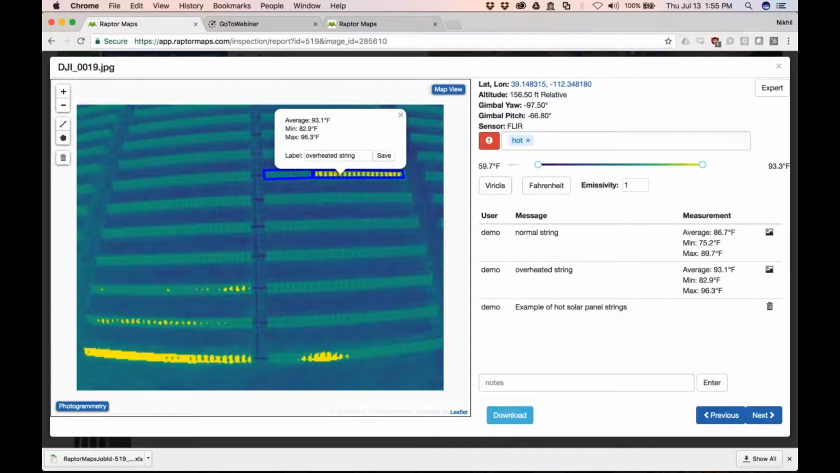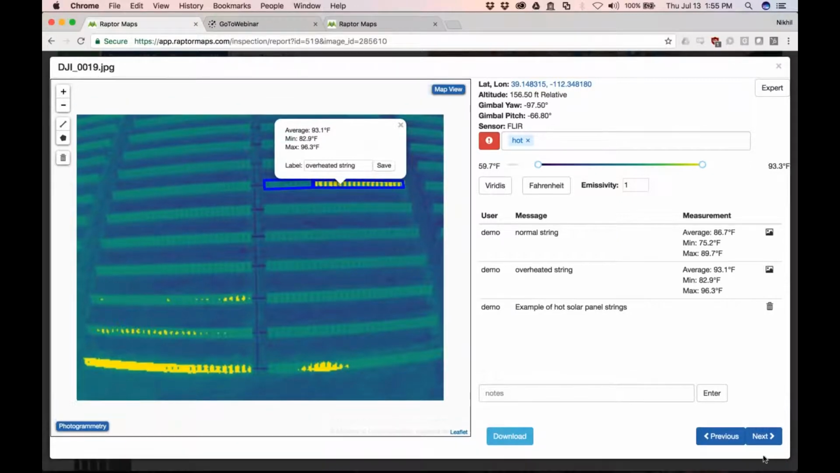Sometimes for solar panels, they'd rather know the string number or the number of panels from the left or right, which is sometimes more useful than the lat-long coordinate, but it depends. Yeah, it is a great question. It has been requested many a time to fly over something or look at something, and even though the image, as we're looking at right now, has a whole lot of panels, where is that location?